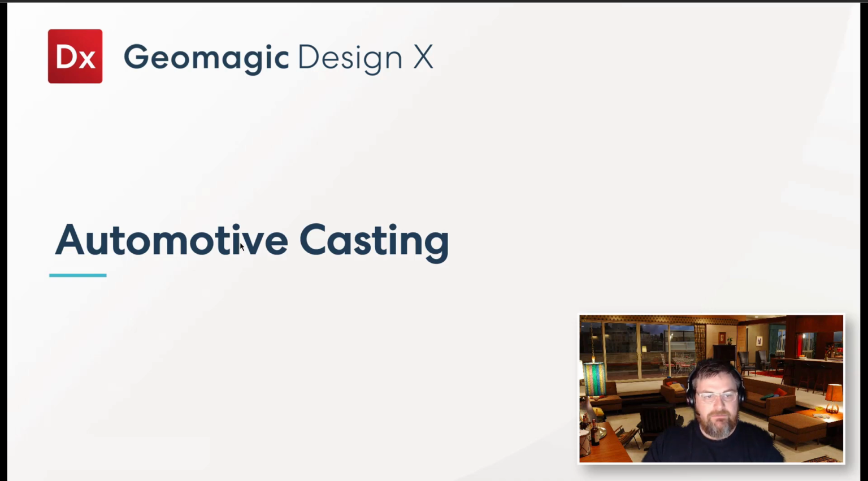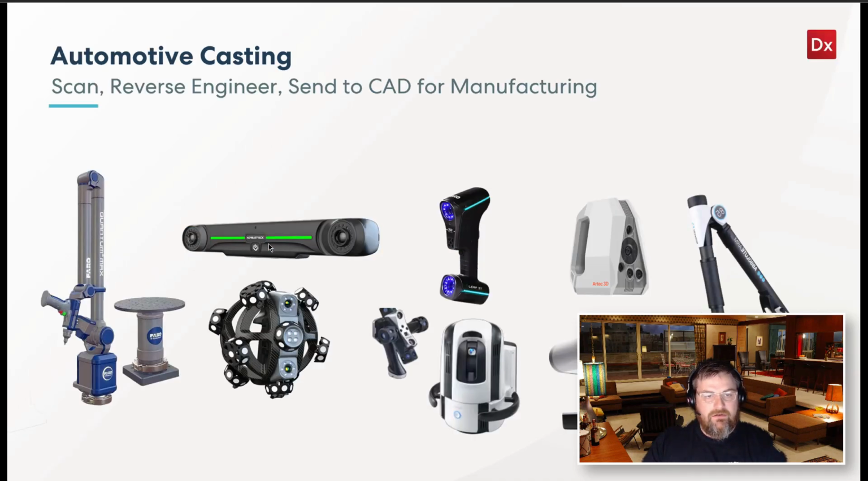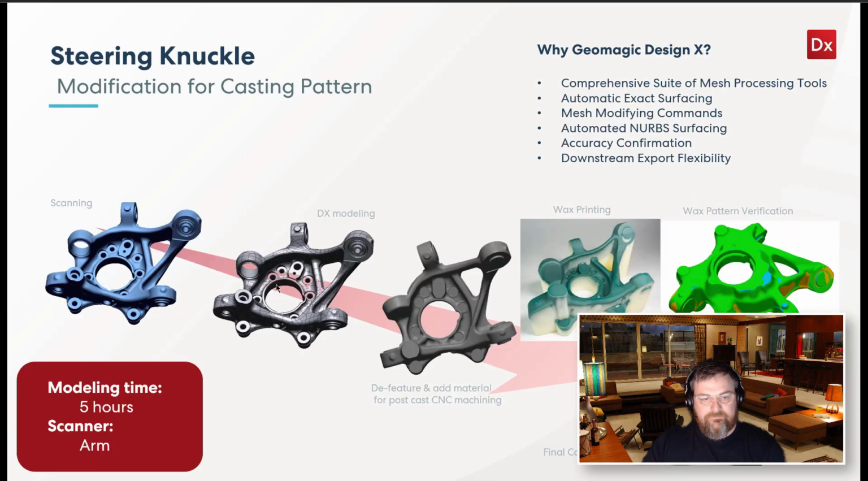So the second application is an automotive casting. So we'll just jump into the scanners. This specific one was done with an arm, but you could do it with any of these types of devices here. More of a little larger part, but you can scan with an arm type device like these.